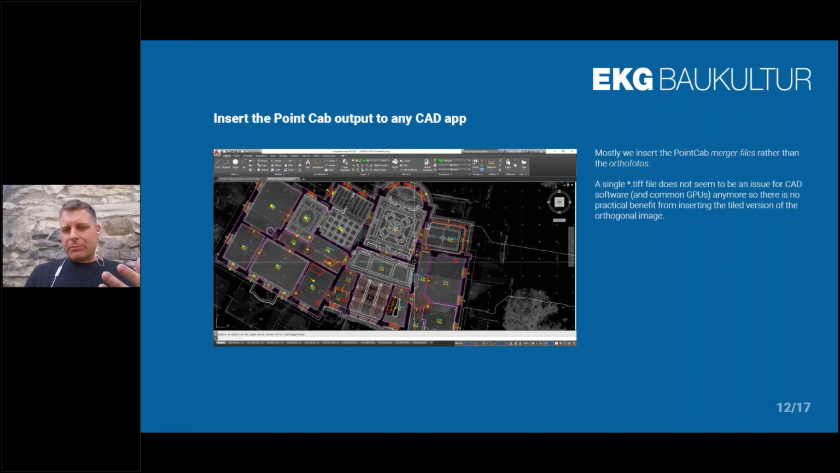We don't face any problems anymore with a contemporary computer to import one single large TIFF file to AutoCAD or Archicad. And for us, it's the easier way, because you don't have hundreds of little tiles. You've got one image that is XREF, and that's okay. But you need to try this if it works for you or not.